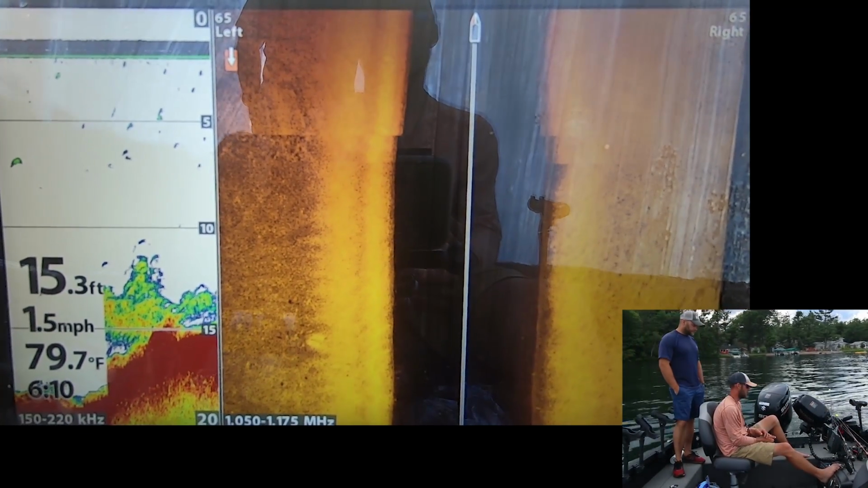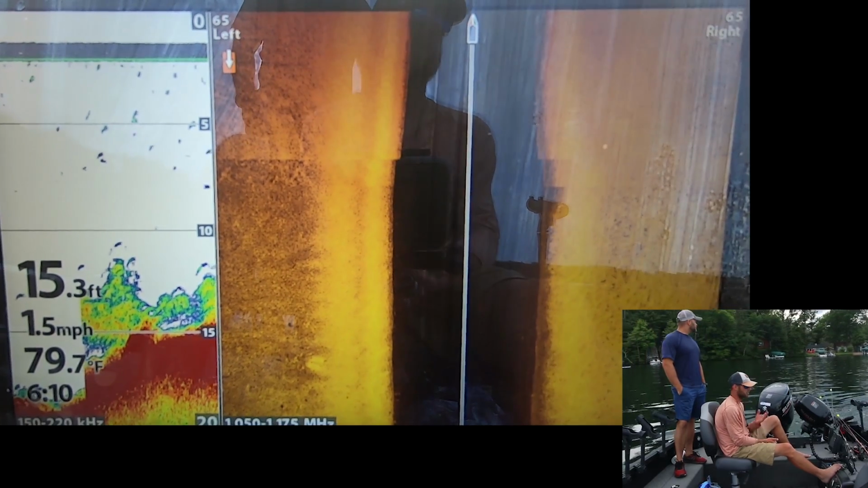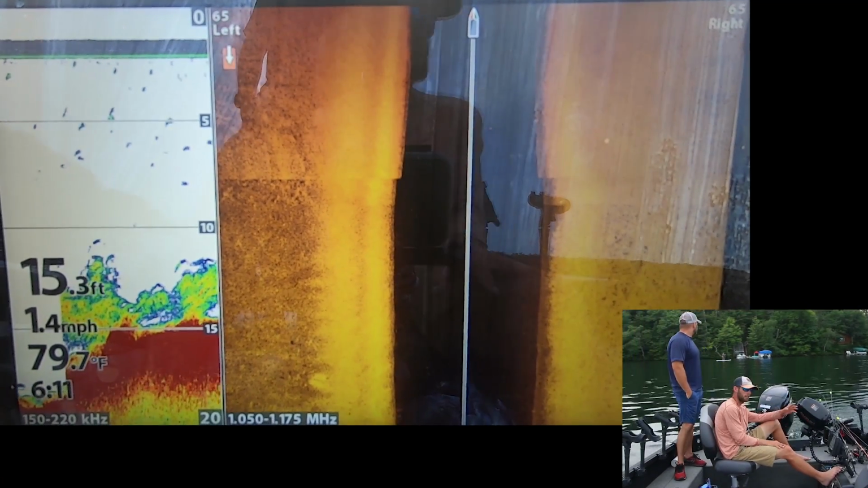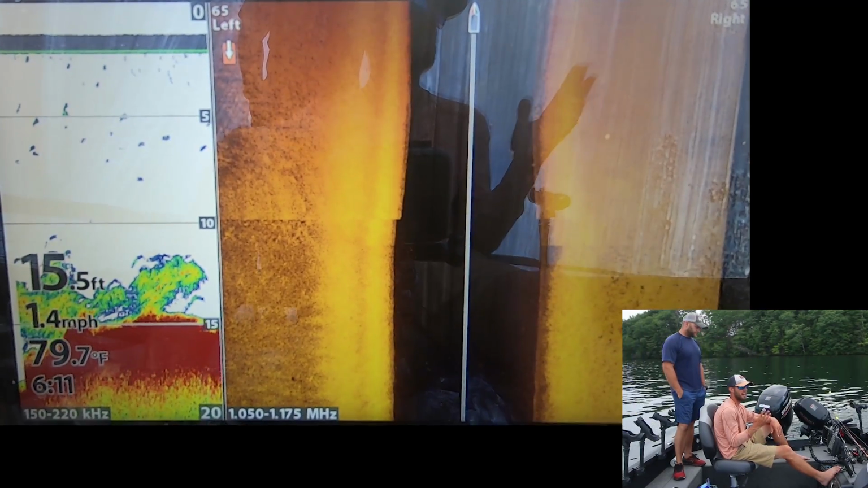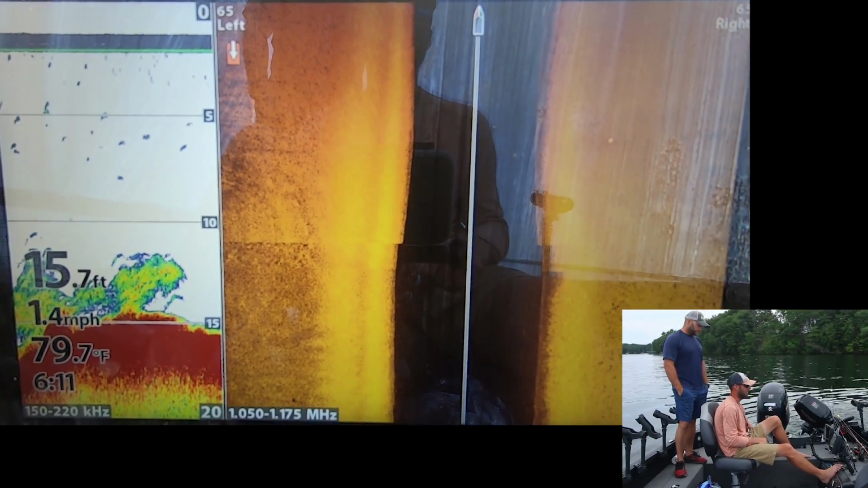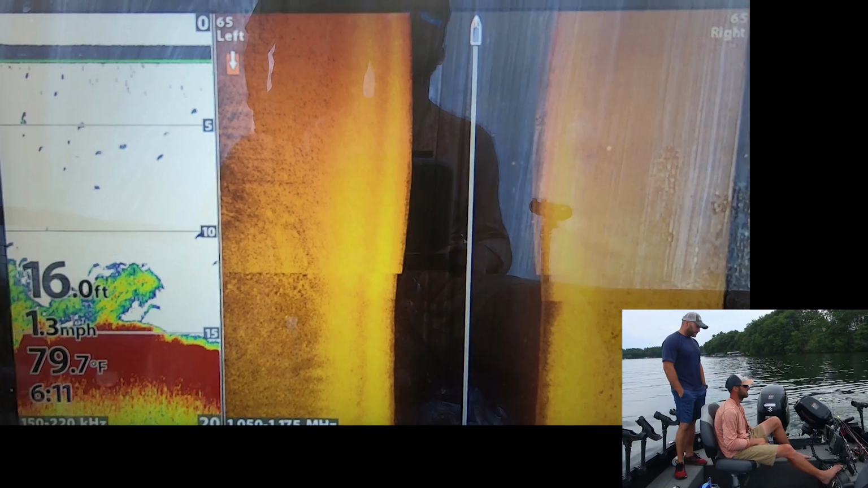So basically there's a couple of things we can do here. We could do a slip bobber thing and pitch a few around, kind of like we like to do, and keep them just above the weeds. I'm not going to troll through here because it's not really that big of an area, and they're not really that scattered. There's not a ton of fish in here.